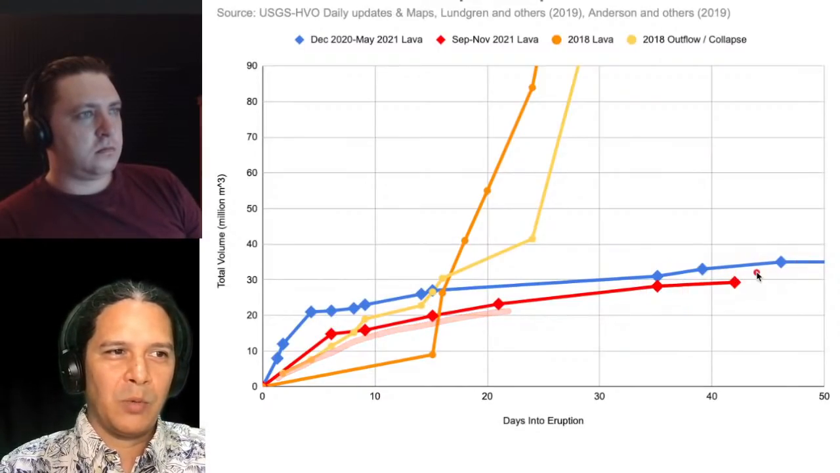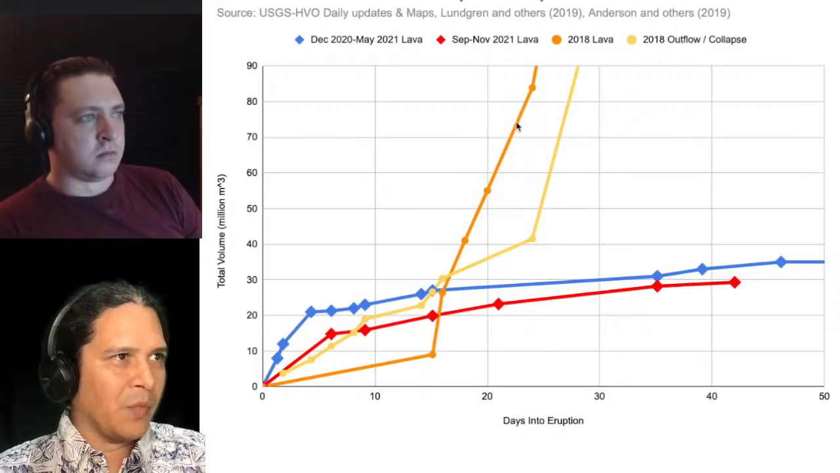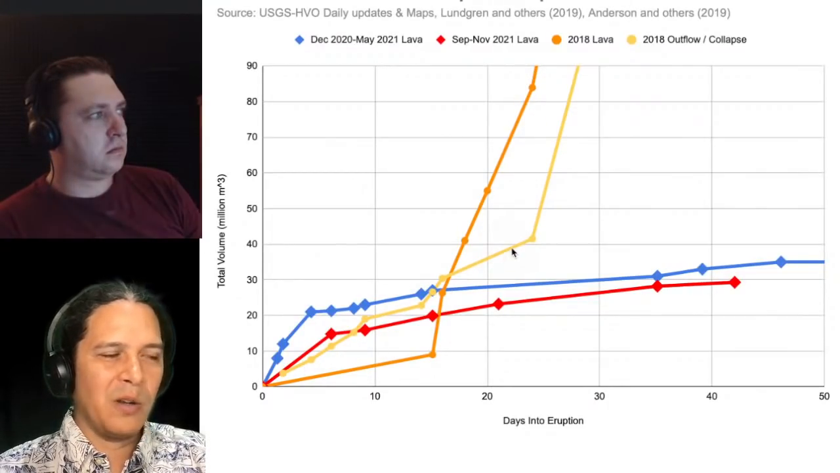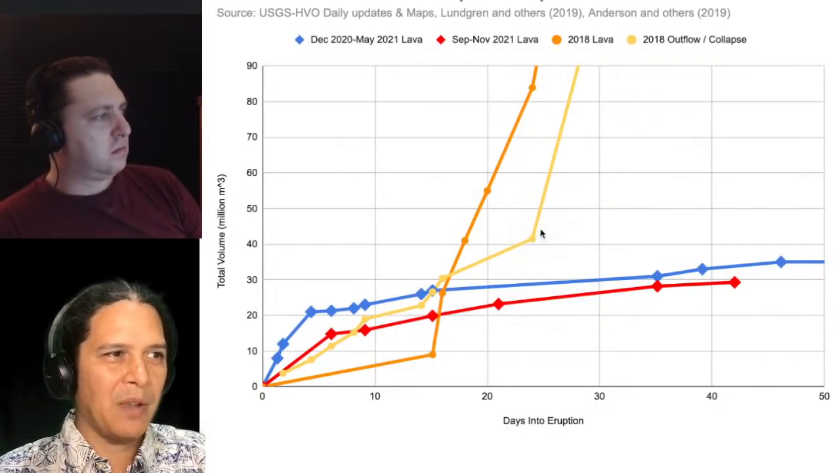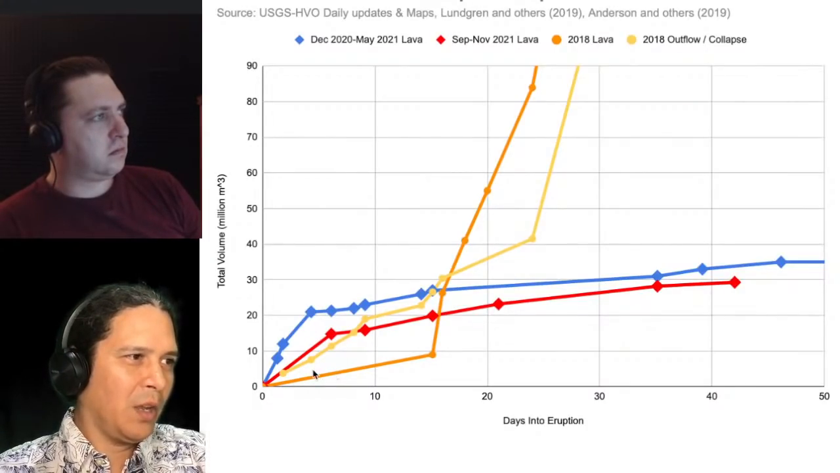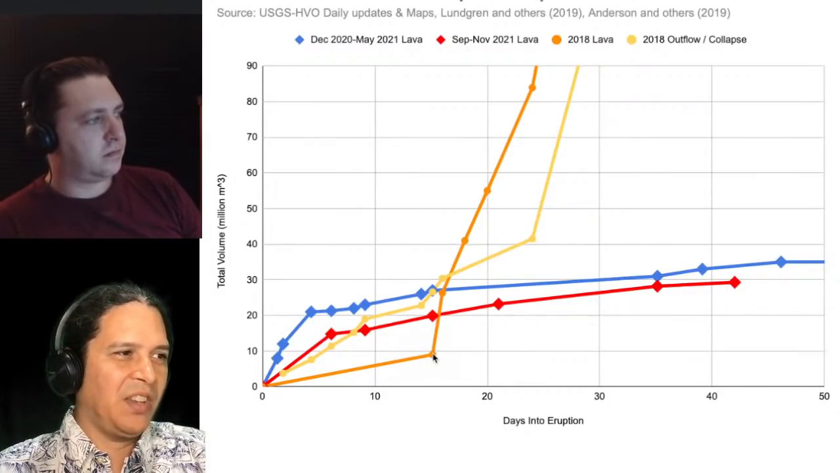That's the eruption from December 2020. The orange and yellow are 2018. The orange is the lava. The yellow is the withdrawal of magma from the Halemaʻumaʻu summit area. So just to show that we did have a slower start in 2018, but we saw that the withdrawal of magma was faster, so we knew that there was more to come.